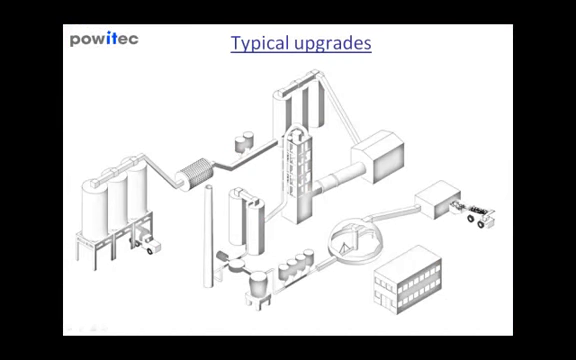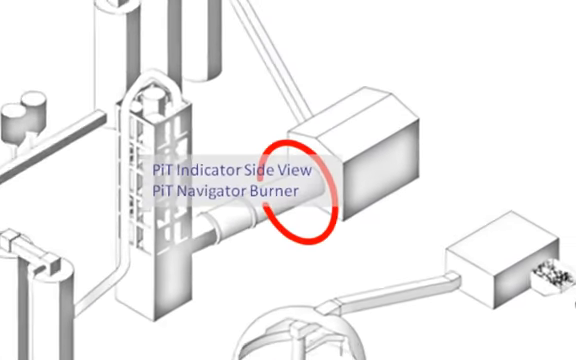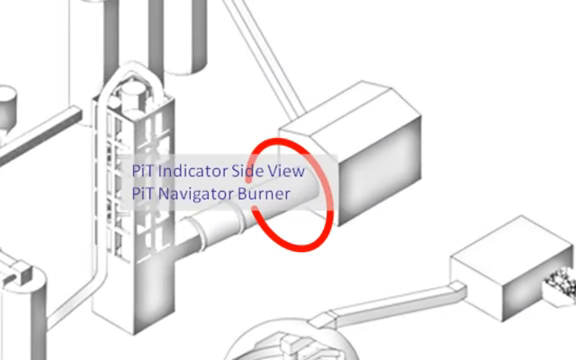The PIT indicator is not a dead-end solution, but is upgradable to several other Powitec products. I will not show you all products, but just the typical upgrades. In plants having a high alternative fuel rate, a very typical upgrade is the PIT indicator side view, which is mounted at the side of the kiln head.